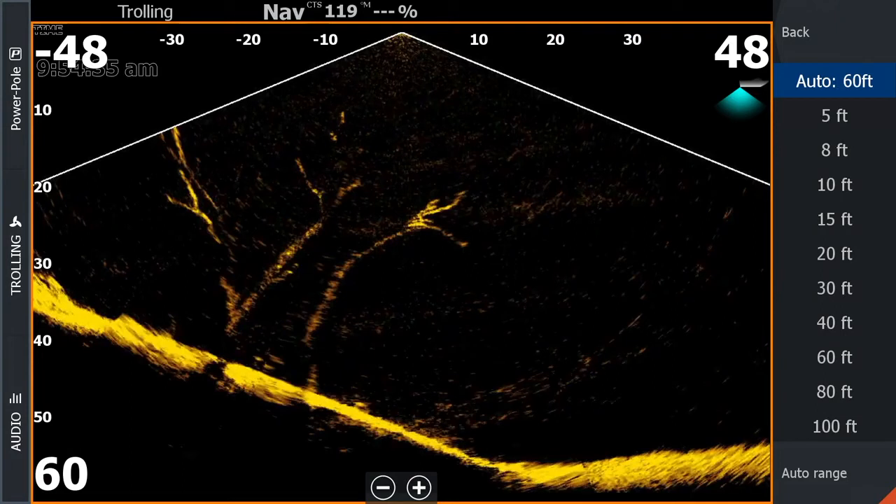Especially if we're coming up to points and stuff like that, we also try and see which side of the point are they sitting. Are they sitting on the sun side or the shade side? And then use this product to target them.